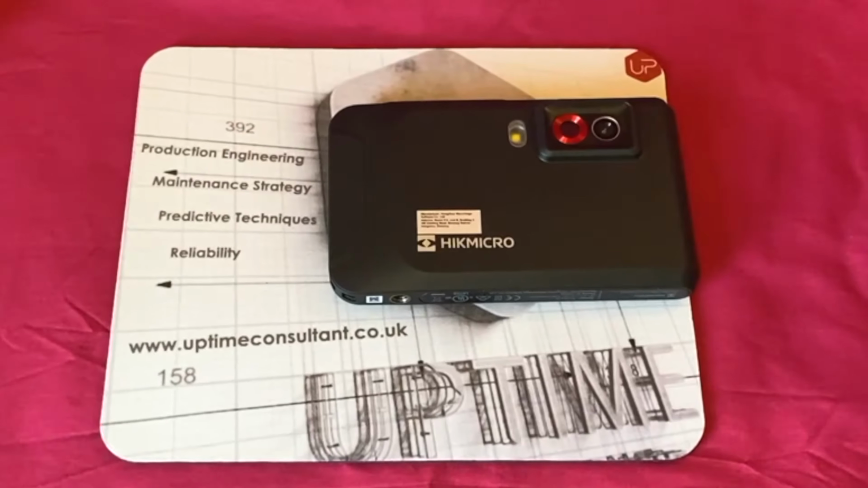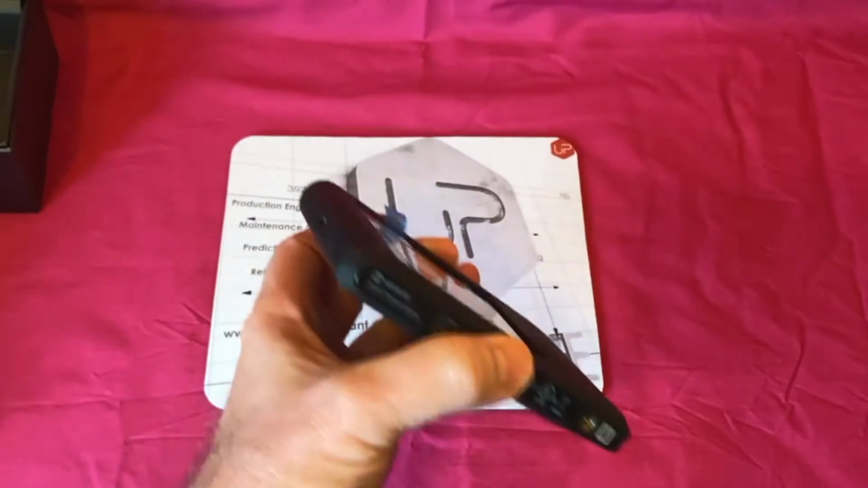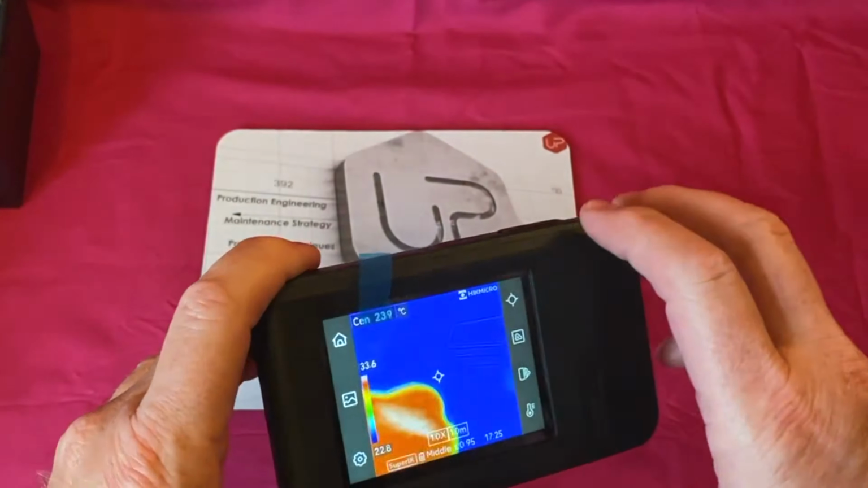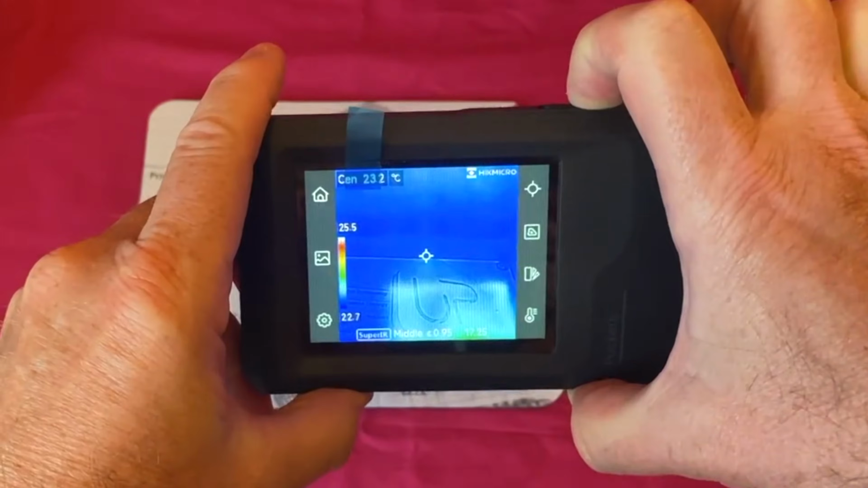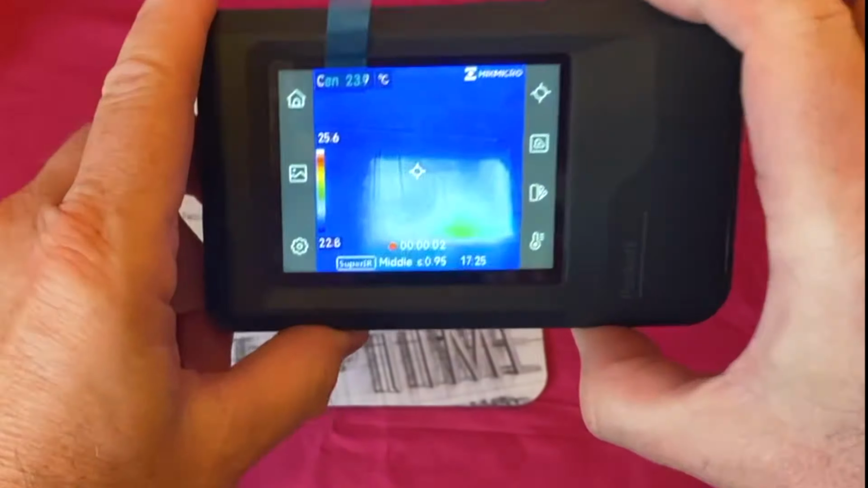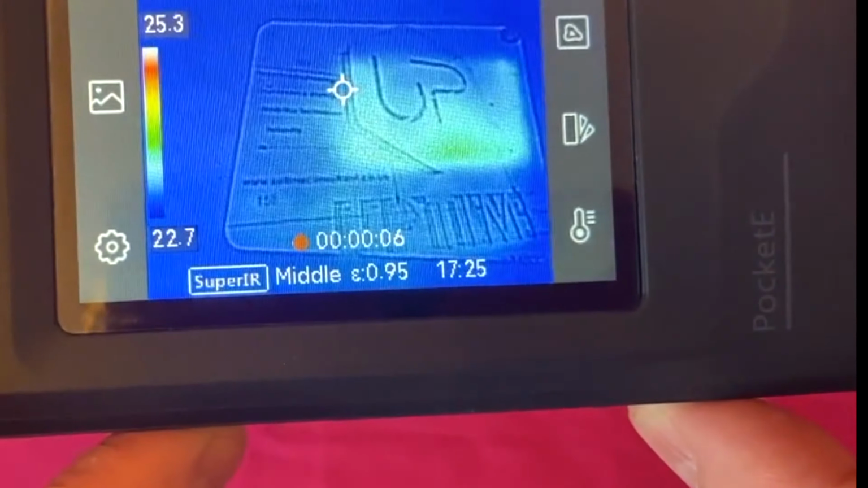I think this retails at around £350. I think it's a no-brainer. I think yeah, if I press this on, we're now taking video, so you can see it's now capturing a video there.